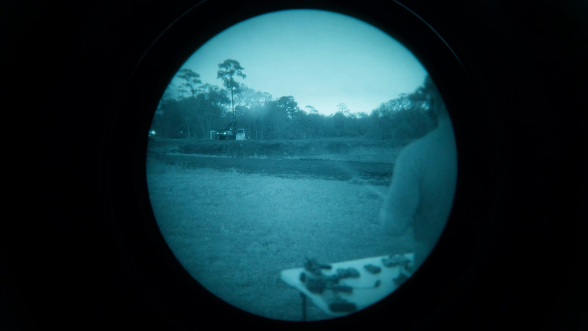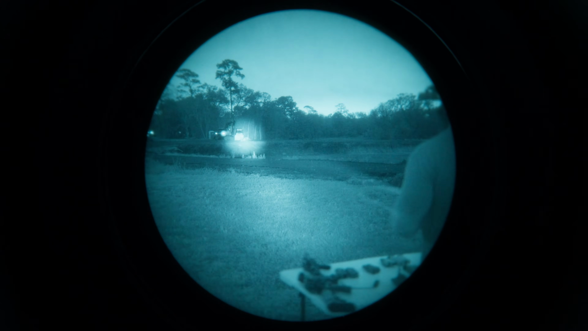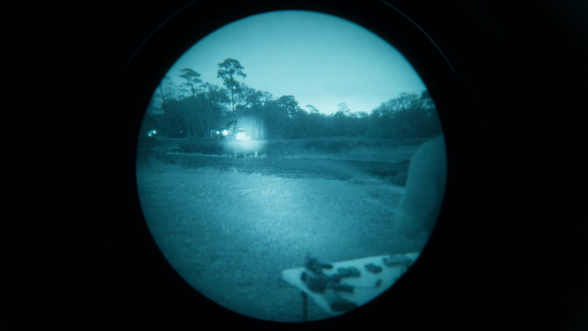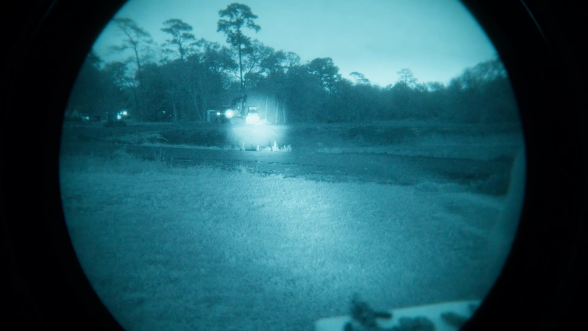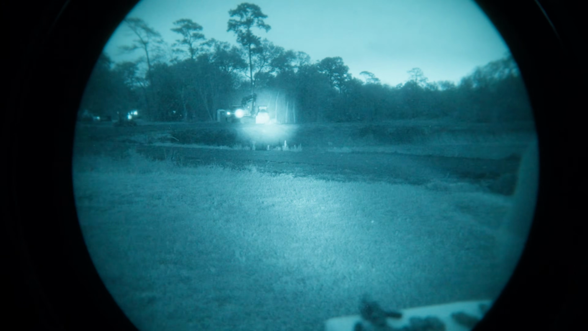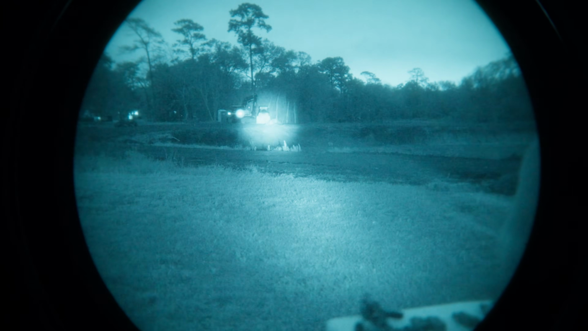So that's the IRV, the one we tested last time. And then I brought a DIR1. This is very similar, but it doesn't have a visible laser. These are those two lasers next to each other on that 100-meter target, 100-ish meter target.